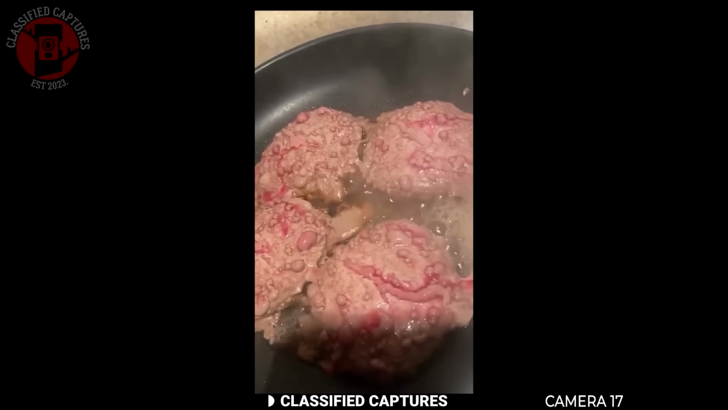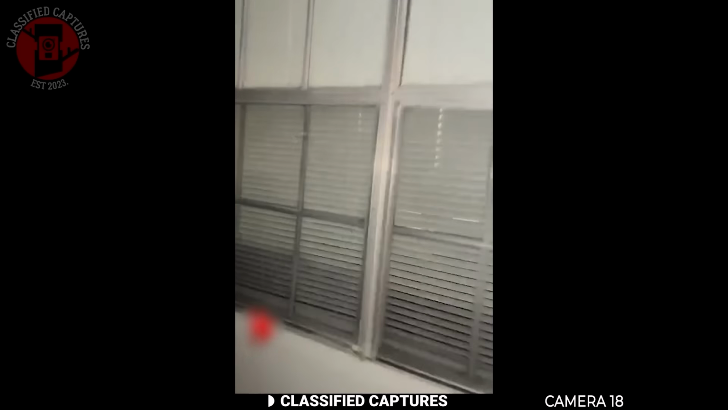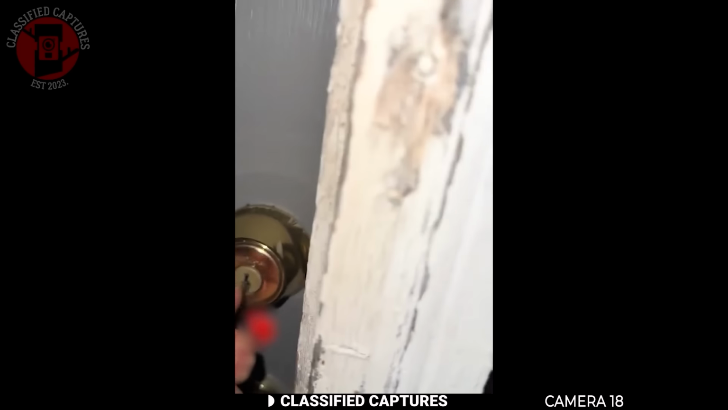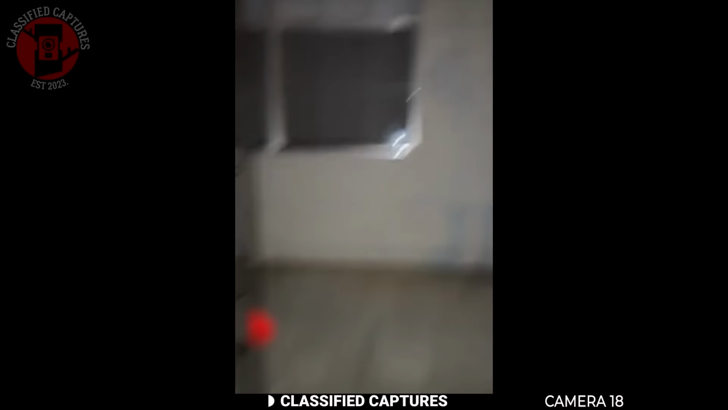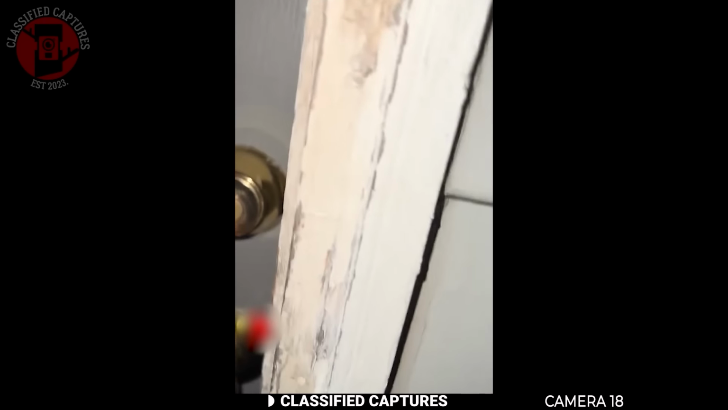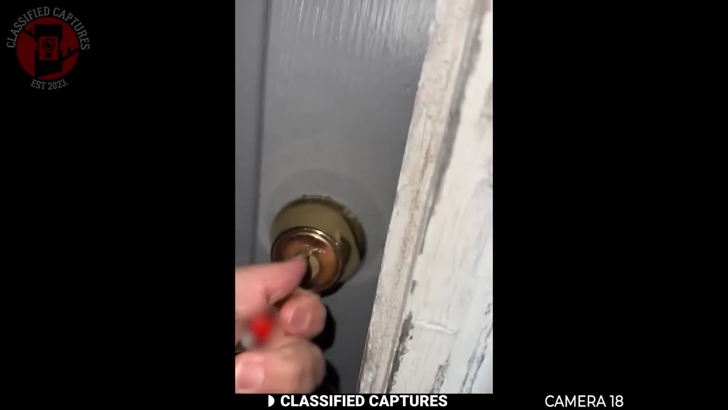Or is it okay? Next, we got this video that was shared by a man online. He had been experiencing paranormal encounters in his home and had been documenting them. One day while he was out, his neighbor called him and told him to come home quickly and check his house. The lights inside were flickering like crazy.